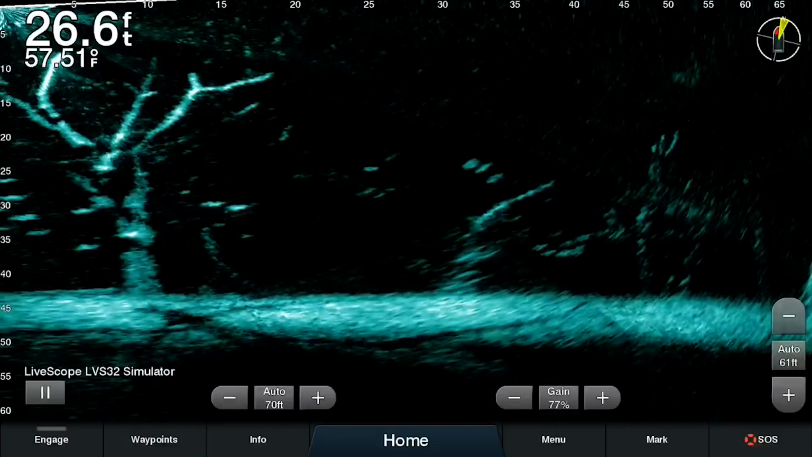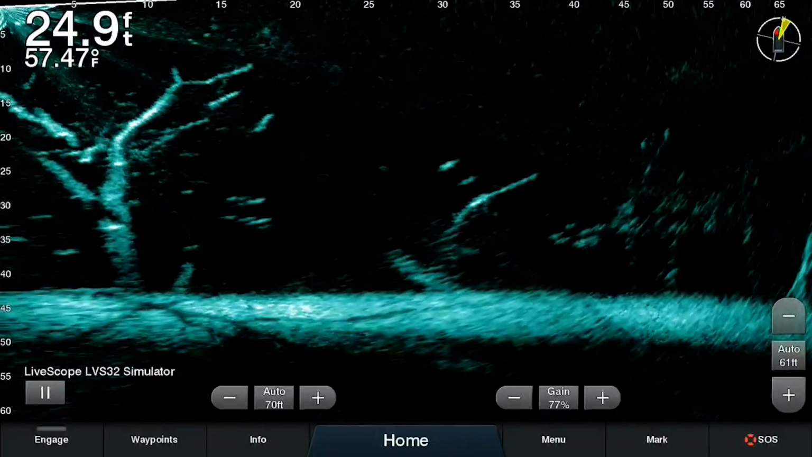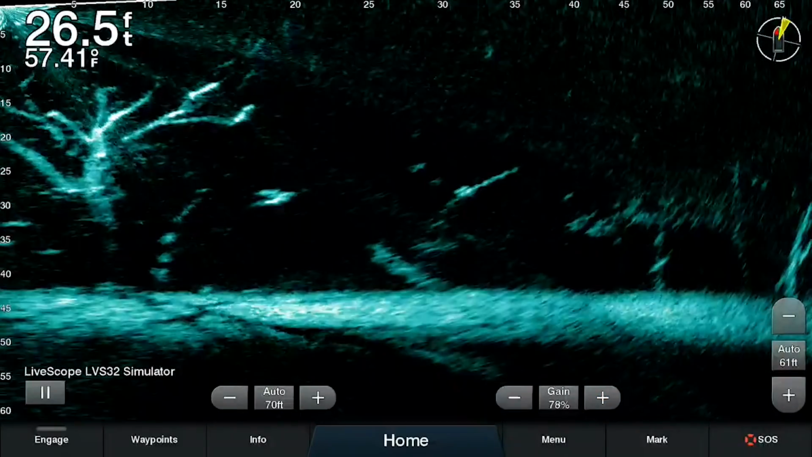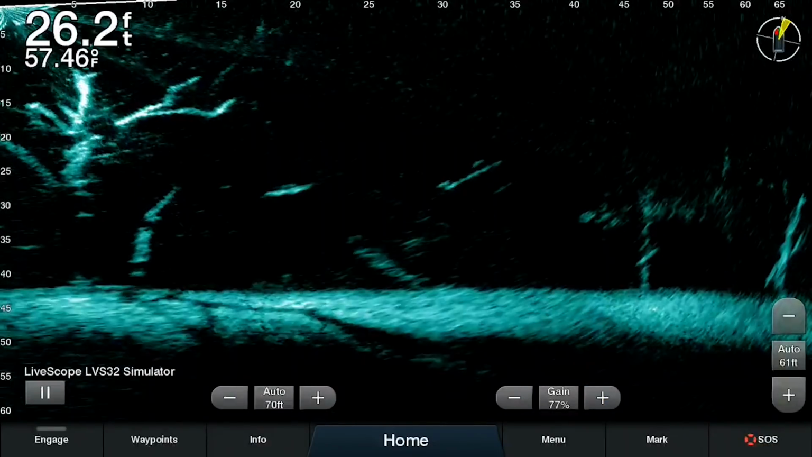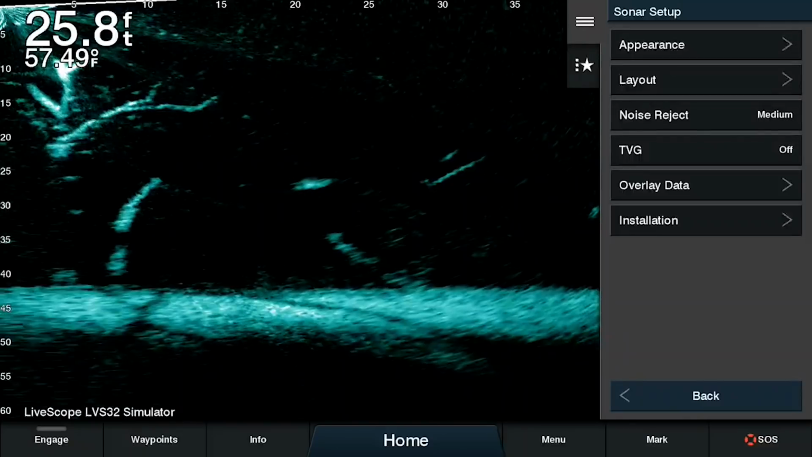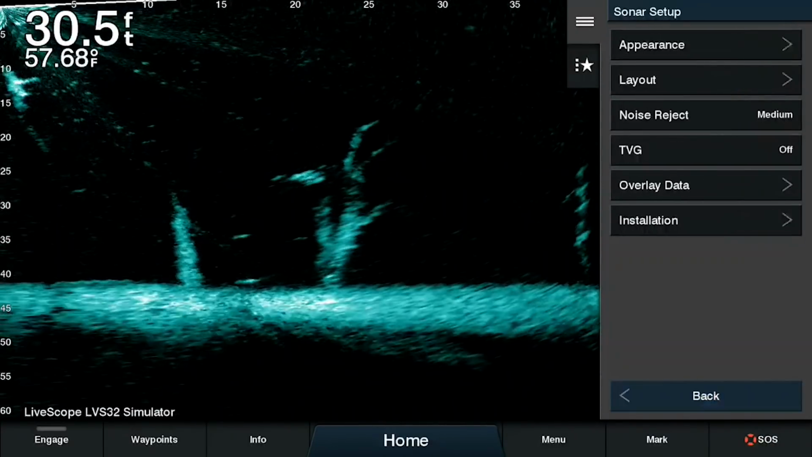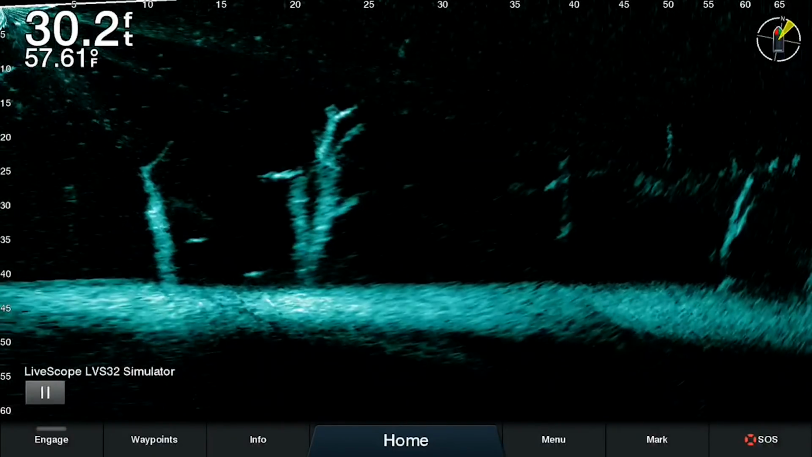One of the other features that they've added with this update is the ability to take the on-screen controls on or off. So as you can see, I'm adjusting the gain here with these controls, but they can clutter up the screen depending on how you have your range and depth set. So you can toggle that on and off by going into the Sonar Setup, then going into Layout, and then on-screen control you can toggle on or off. So if we exit back out, we can see that that is now turned off and we have a full screen view.